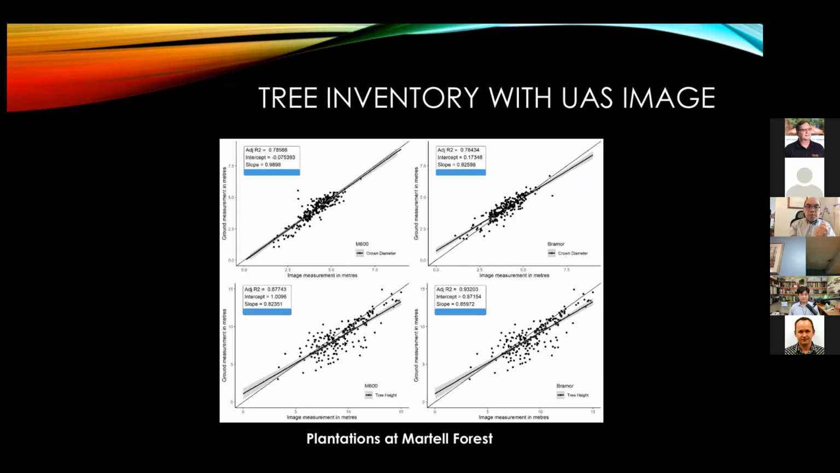In general, what you can see is that we are doing a decent job of measuring the metrics for the individual stems, comparing the ground measurements and the LiDAR measurements. This is both in terms of the height measurement, which is at the top, and the crown size measurement, which is at the bottom. In general, the R-squared values, depending on the metrics that we're using, are around 70 to 80%. Some of them even better.